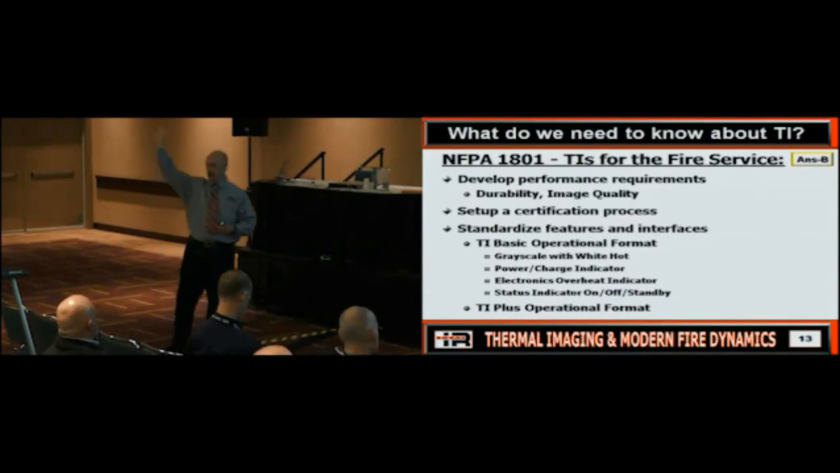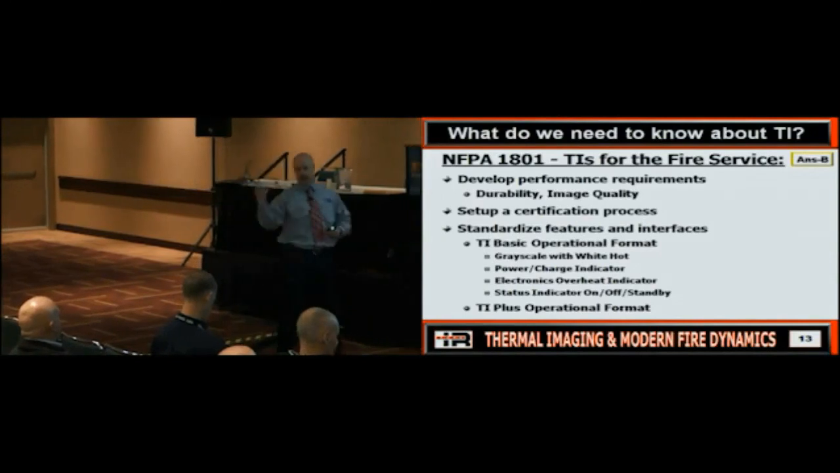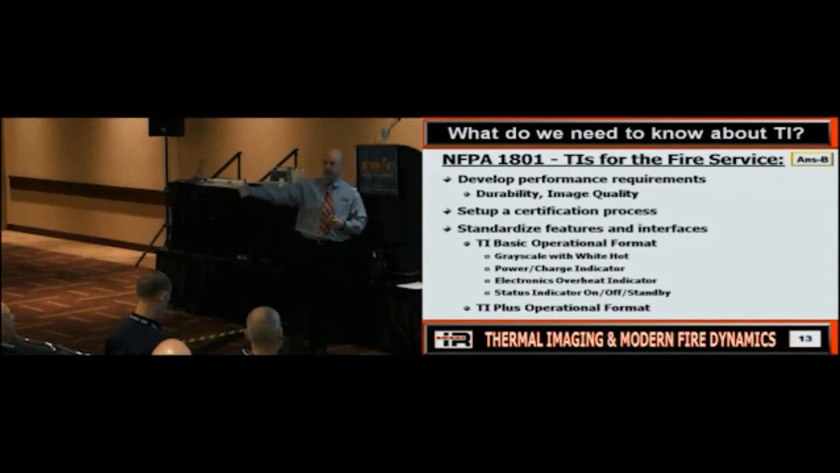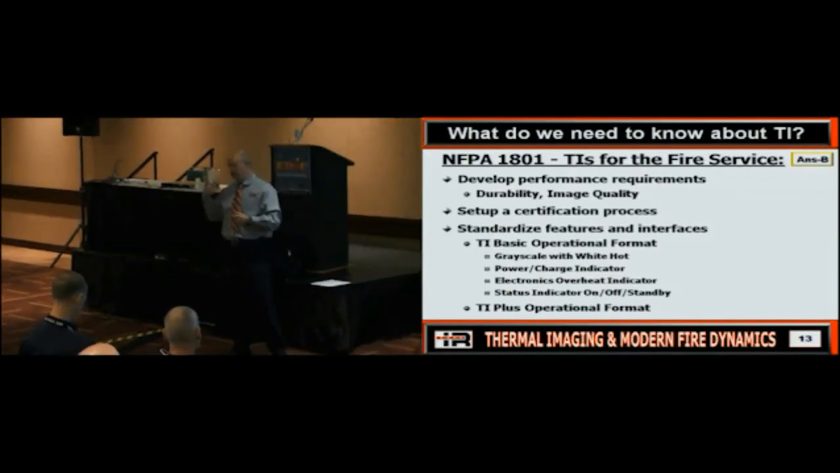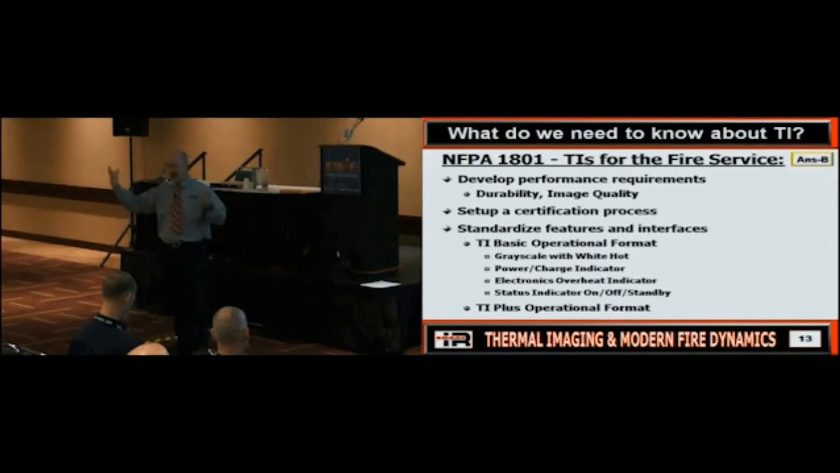You know, how many of you have chrome on a fire truck? Fire go out any faster? Right? So we started adding things to thermal imagers because we could sell something that somebody else didn't have. So they got very, very complicated. And what we said was, we've got cameras in people's hands, and they have no clue how to use it. It is way overcomplicated. You know, it's got color on it. What does color mean? It does this, it does that.